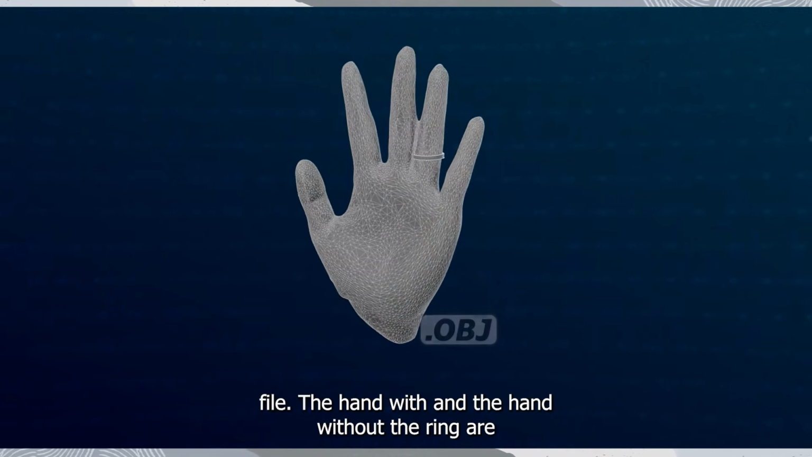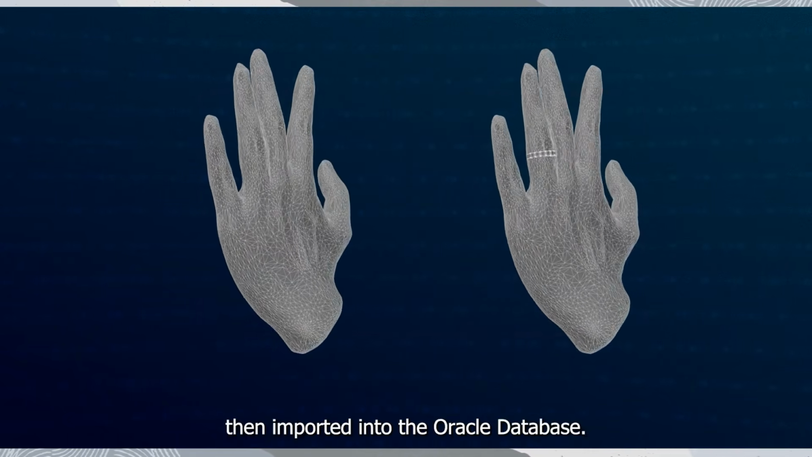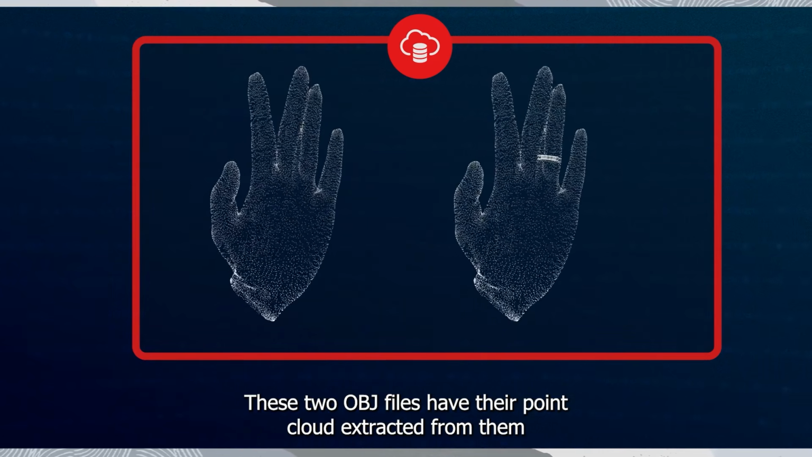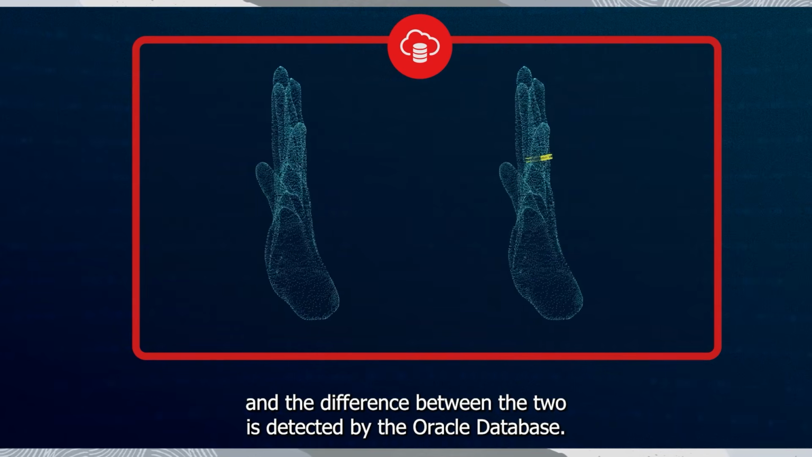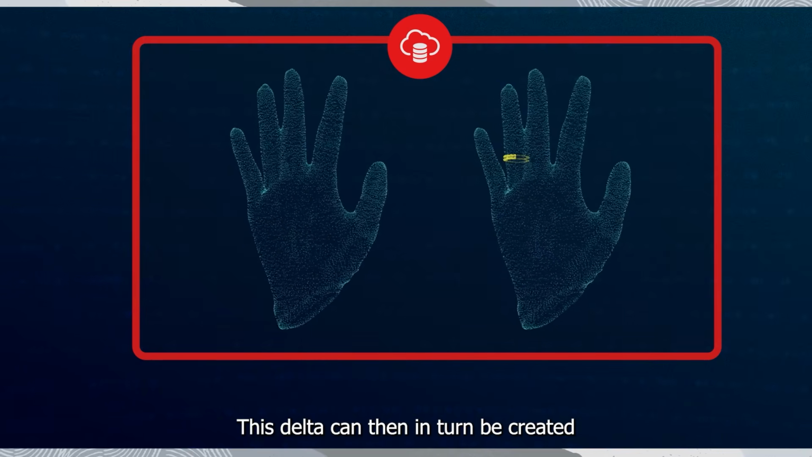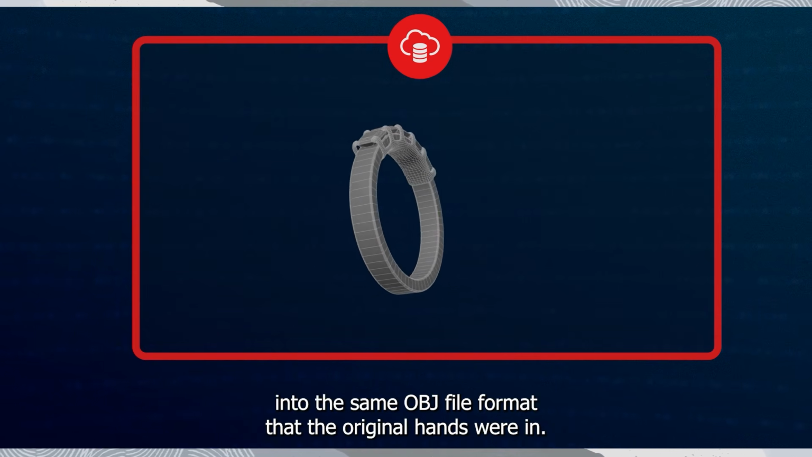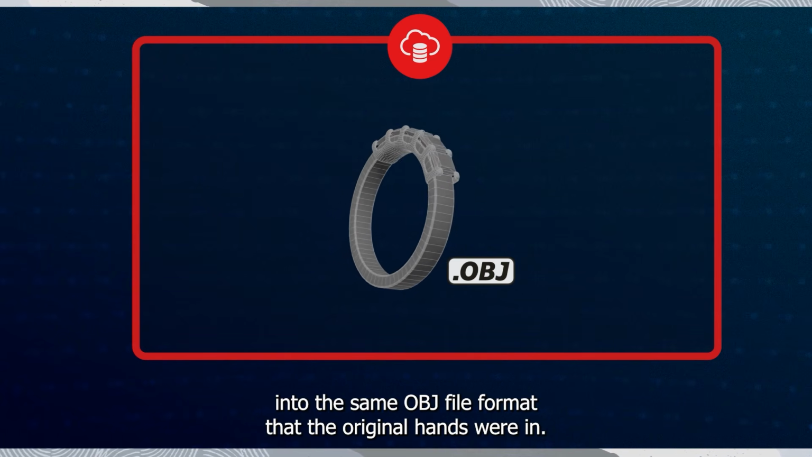The hand with and the hand without the ring are then imported into the Oracle database. These two OBJ files have their point cloud extracted from them, and the difference between the two is detected by the Oracle database. This delta can then in turn be created into a mesh file. And this mesh file can be exported into the same OBJ file format that the original hands were in.